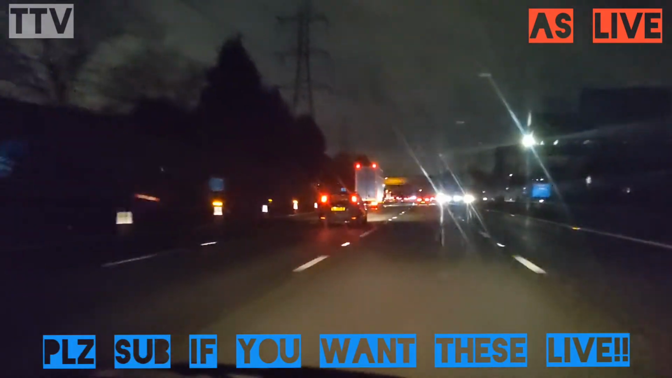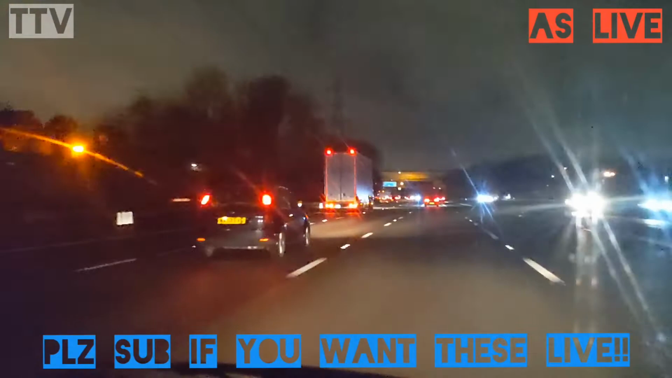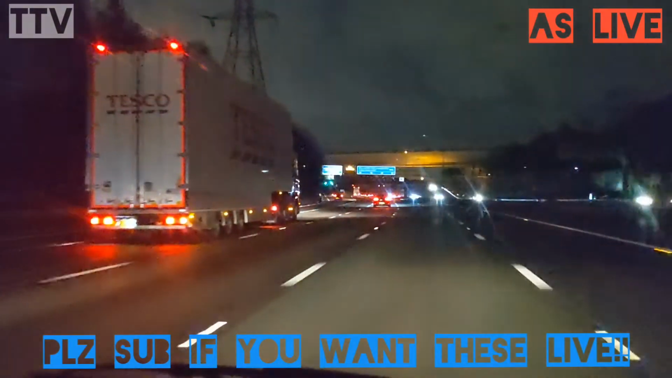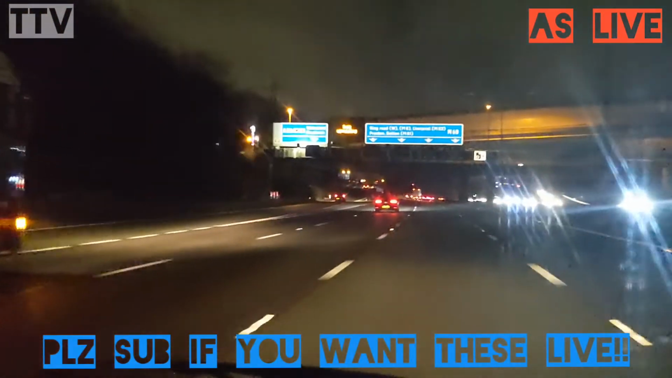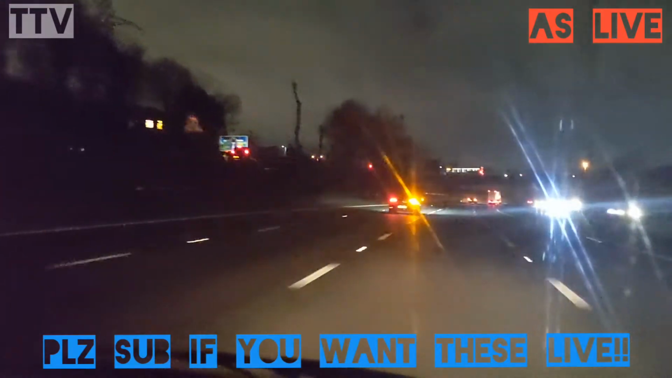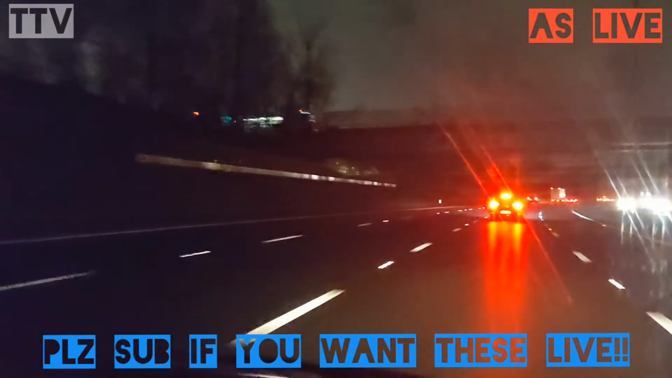This car's just pulled out. The car in front's going very slowly. Oh, he is pulling across now. He's obviously seen me coming up behind him. Oh, now he's braking. What's that about? I'm doing 70, I'm catching him up. So why is he braking when there's nothing in front of him at all? Well, now he's coming out into my lane again. Now he's braking again.